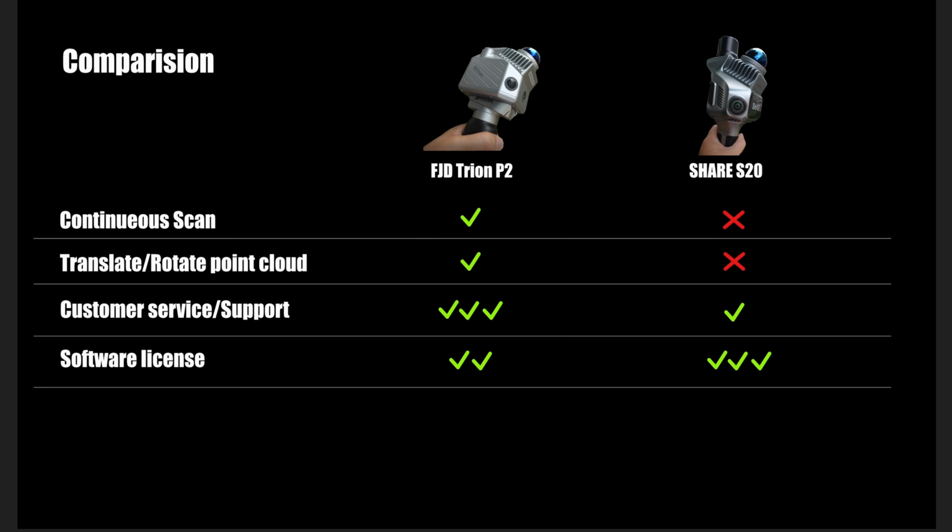Alright, here's my summary of the Trion P2 review, comparing it with the S20 head to head.